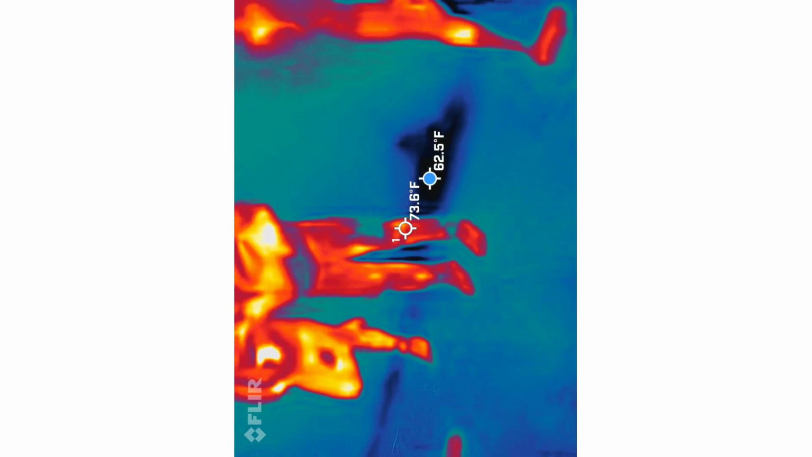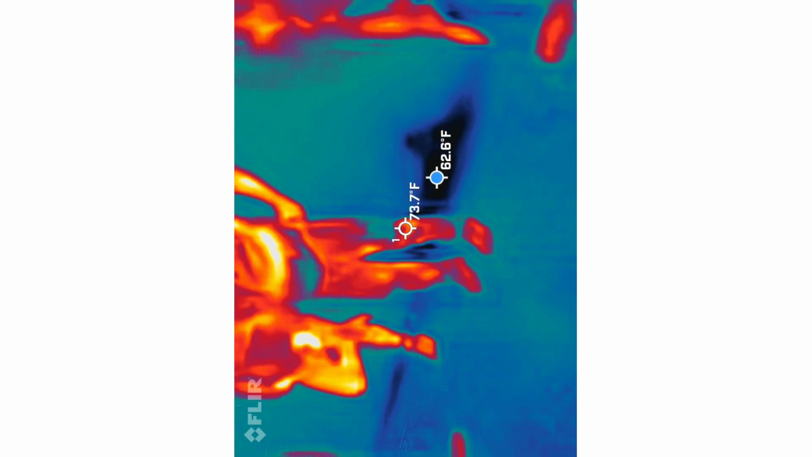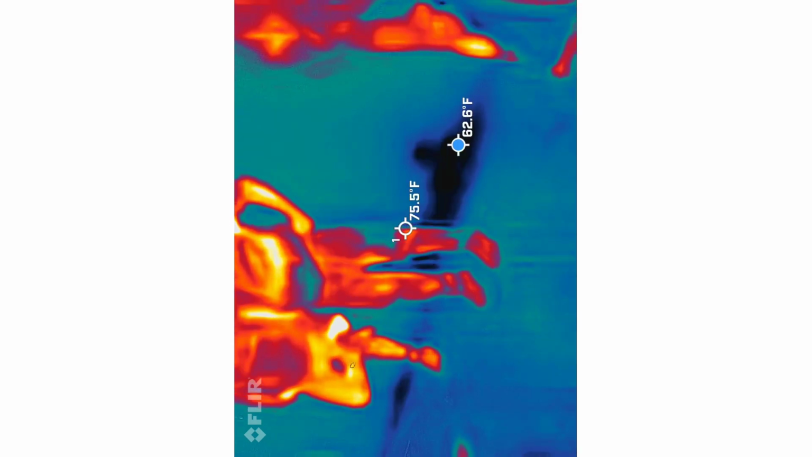Where's that red light? Is that red light coming from here? You probably had something in your pocket. I have those. Yeah, there it was. Yeah, you were flashing it on the wall. That's okay. Sorry, bad dad with those.